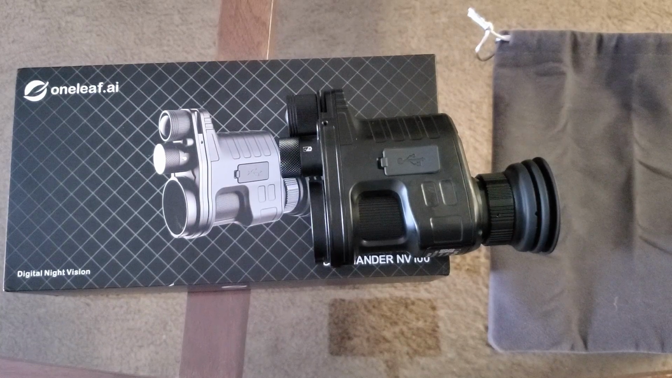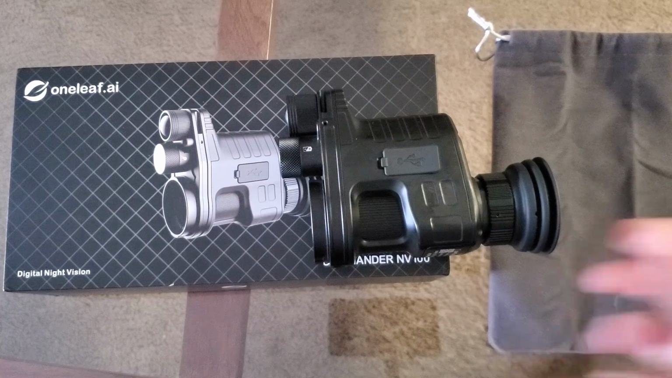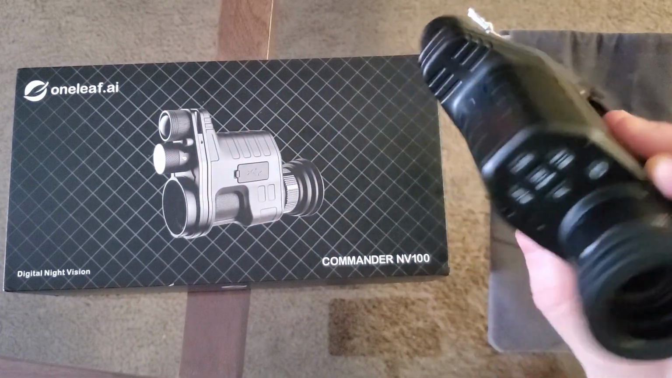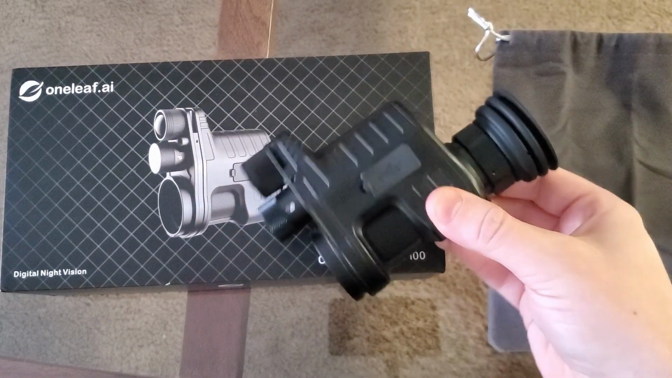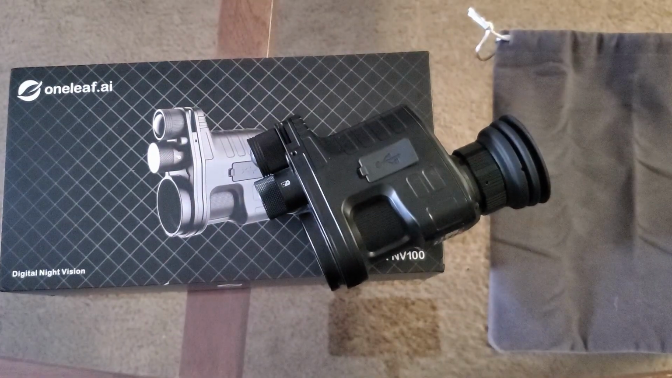Back to pros, decent build quality, so you can feel that right when you pick it up. Really clean looking device, and also even just the packaging and stuff is really nice. So definitely a good build quality there.